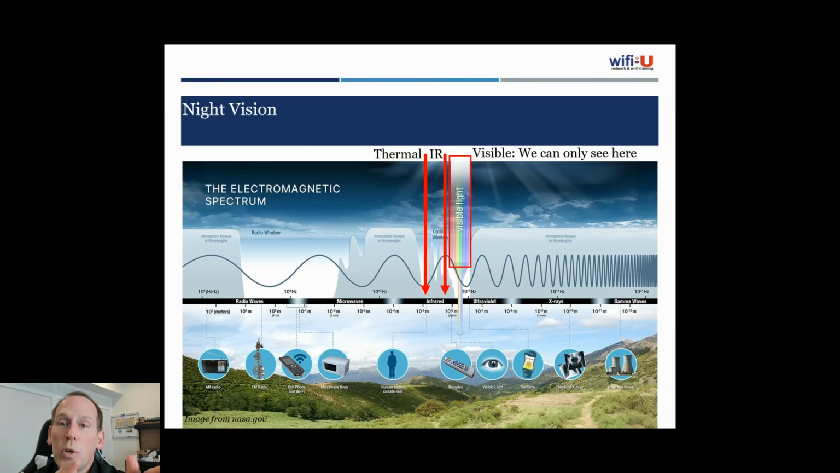So thermal cameras don't need illuminators. There's no thermal illuminator. In fact, that would actually make it worse. You wouldn't be able to see anything. Thermal cameras are looking for the differences in temperature because they're looking for thermal energy coming off. So what you're going to see is hot, right, for people, vehicles, and animals and such, relative to the cold of the environment around us. So they're very good at detecting hot objects.